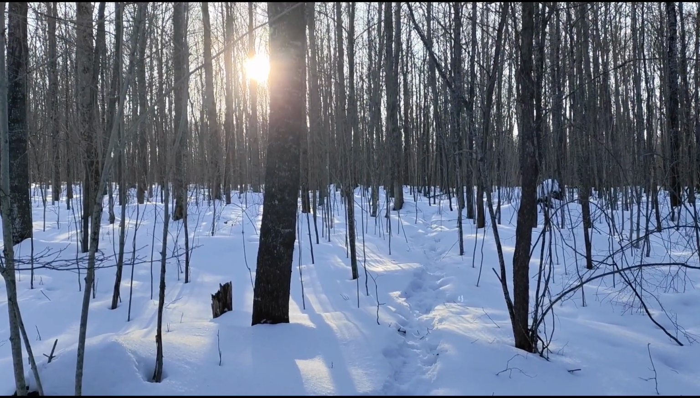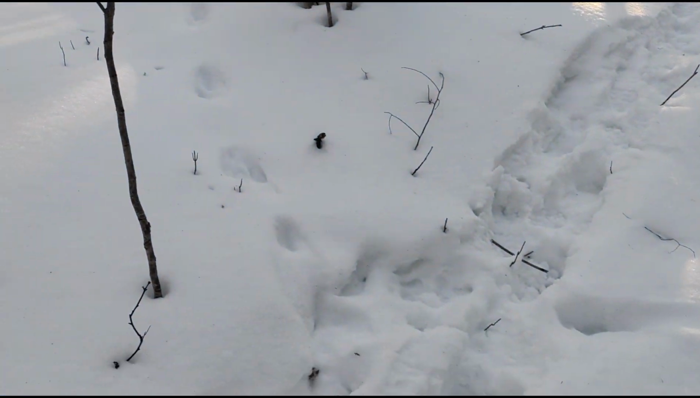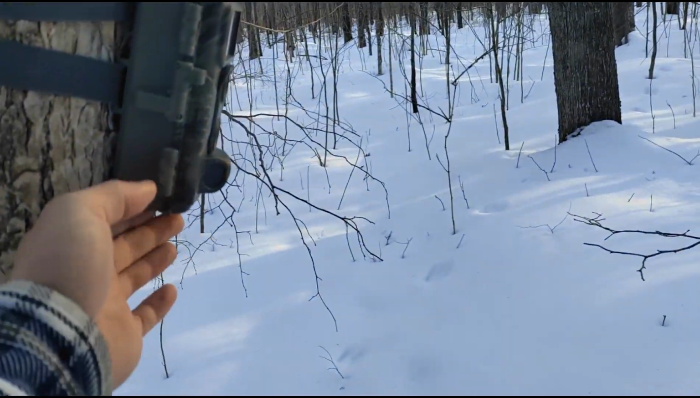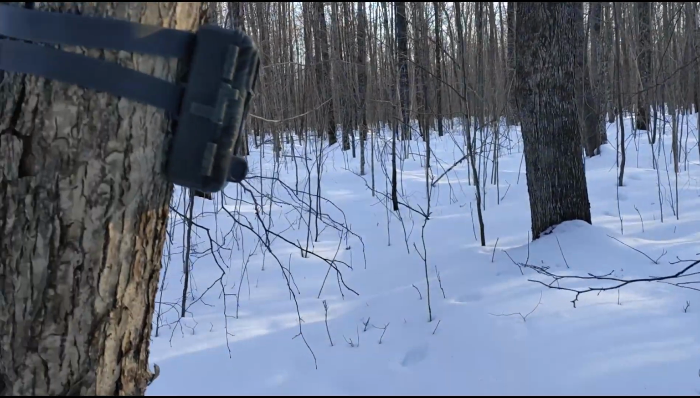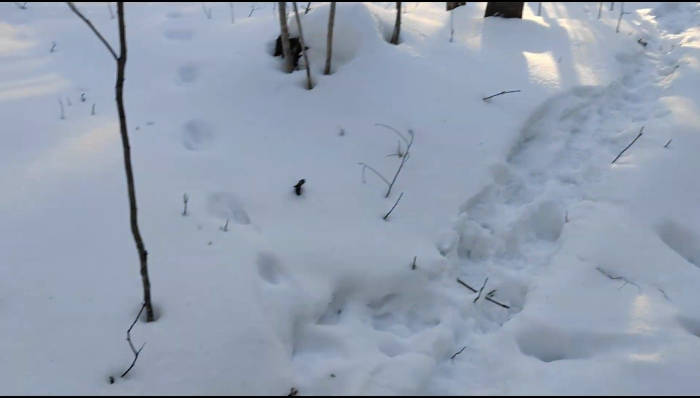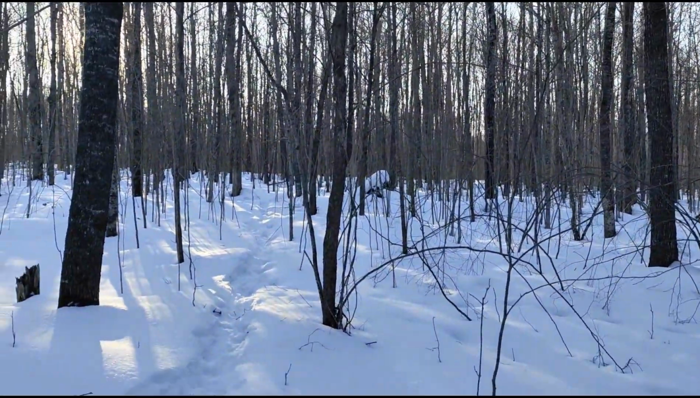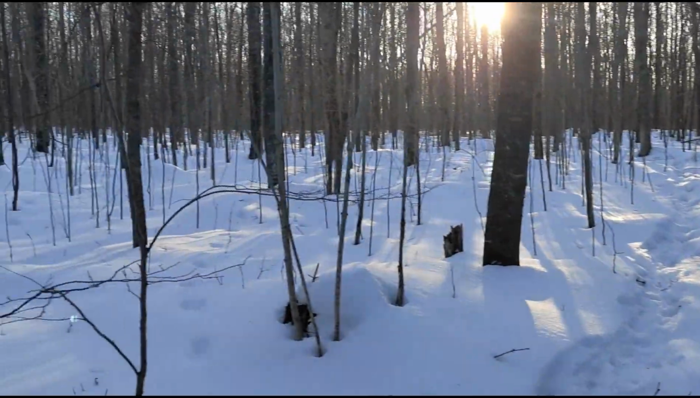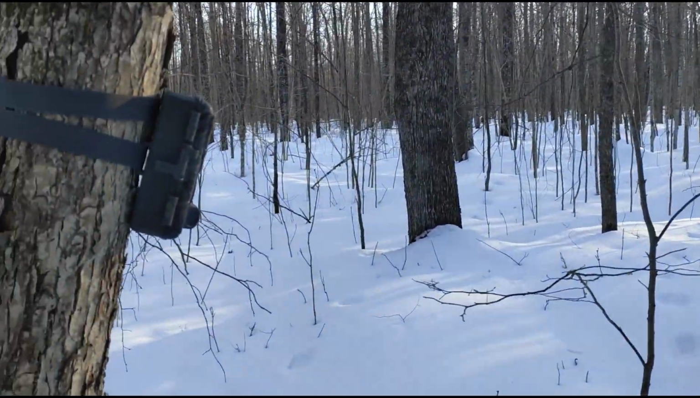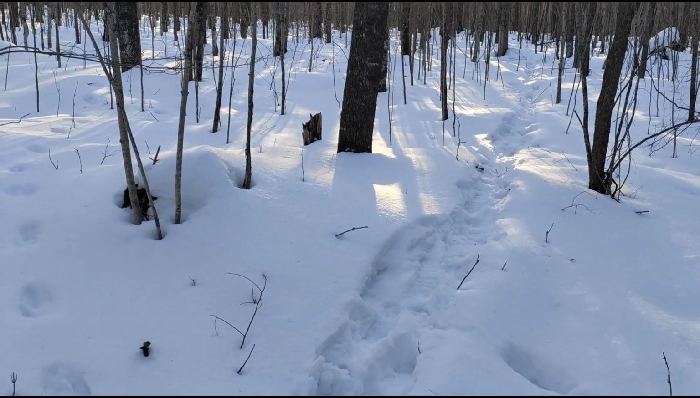Well, you guys, the sun is getting pretty low right now. Been out hiking for quite a while. On my way back, I decided to hang a trail camera up right here. Couldn't really find any other real good places to hang them, but we do have a deer trail here. Not super heavily used. Most of the heavy stuff is way back there on other land that I don't know if I can hang cameras on, but we got one here, so we'll see if deer come walking through here and get some pictures of them.